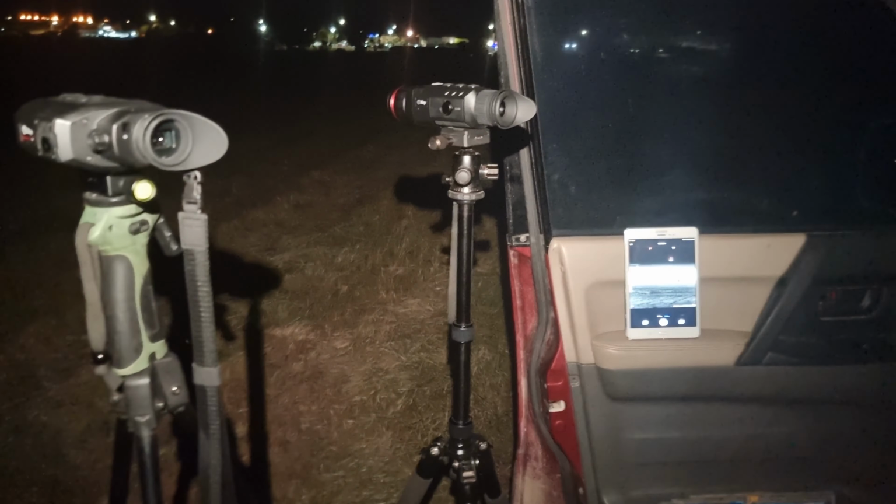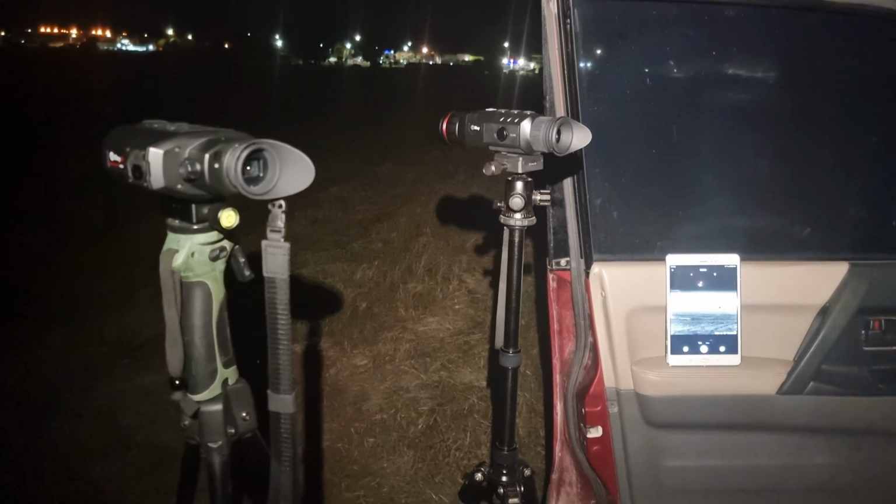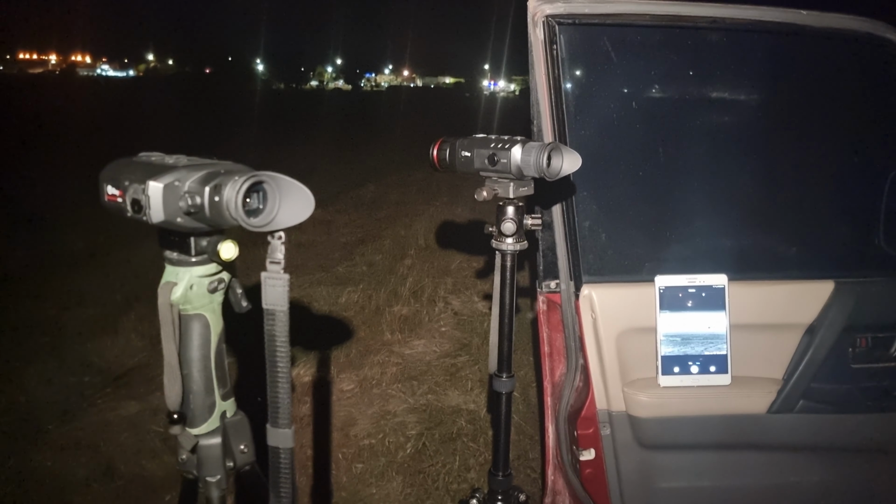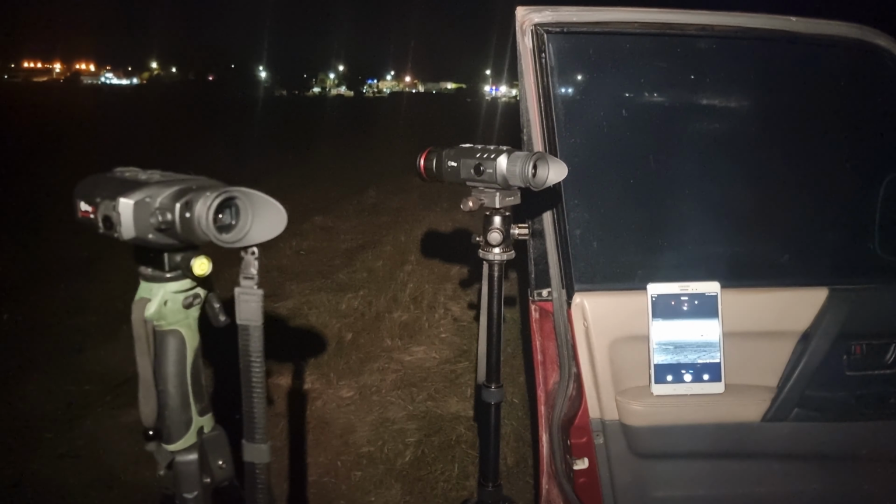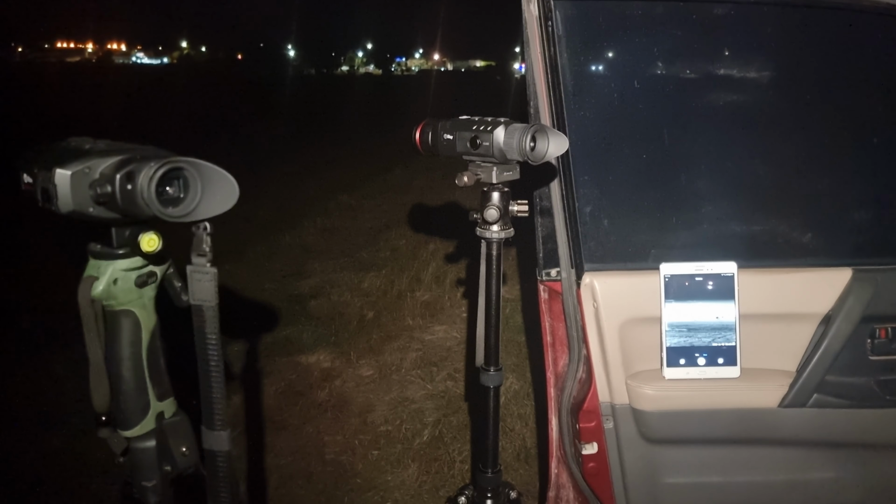So we're out here, we've got the Infiray fh35r, the Finder 2, which is one I own, it's my personal one, and we've got the Zoom zh50, which is the one we're testing here. Got them side by side. I'm going to hook the Zoom up to the tablet there. You can actually already see it connected to the tablet there, and I'm going to hook the fh35r up to this phone that I'm filming with now. So anyway, let's go look at that stuff.